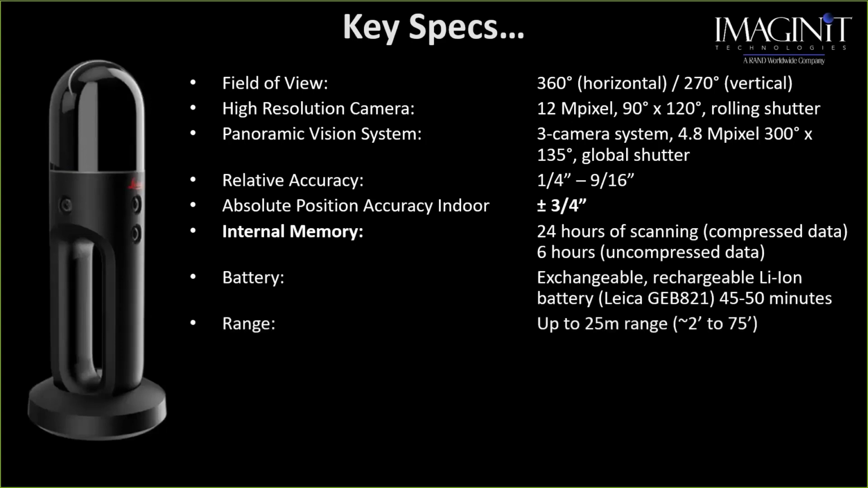The range. Looking at the range of this unit, up to about 25 meters. Which is basically if you're within 2 feet to 75 feet, you are going to be capturing data. Hands-on, School of Hard Knocks, I'm seeing really good data at about 30 feet, 35 feet. It really, really captures a nice point cloud at that distance. And, of course, the closer you get, the little bit better it gets.